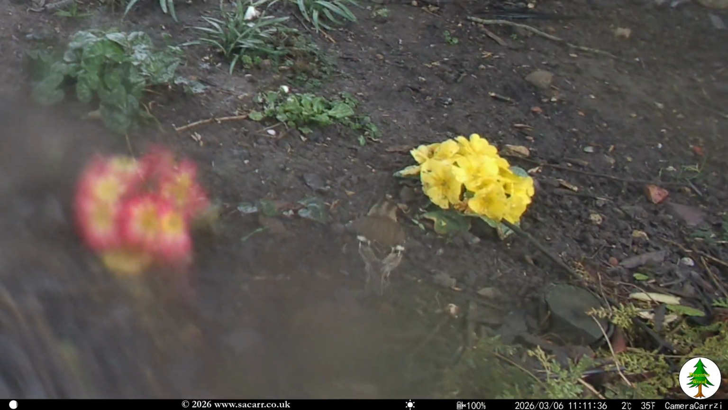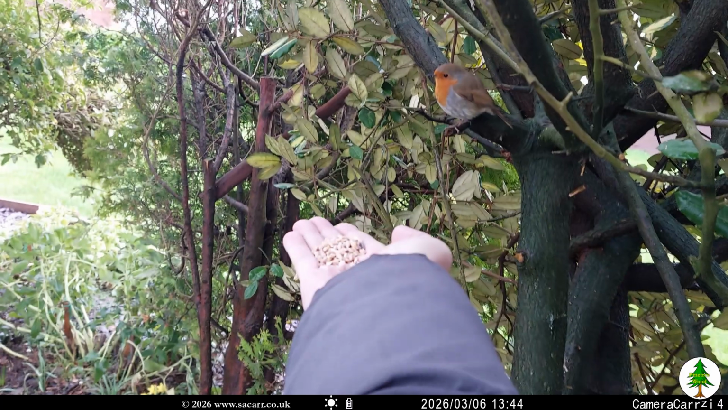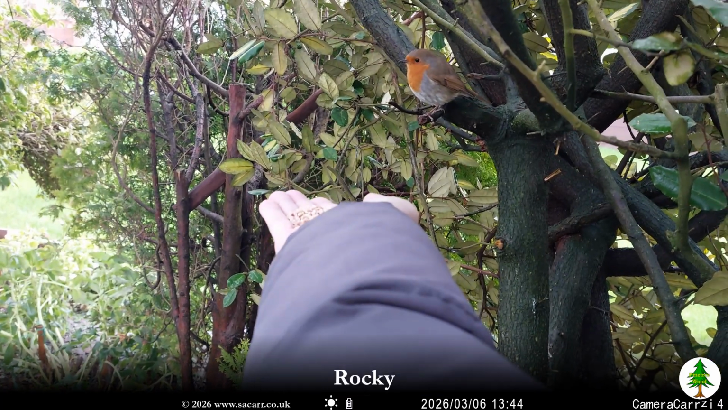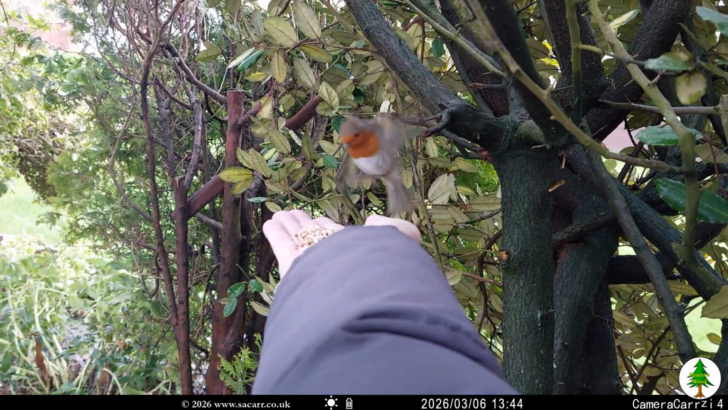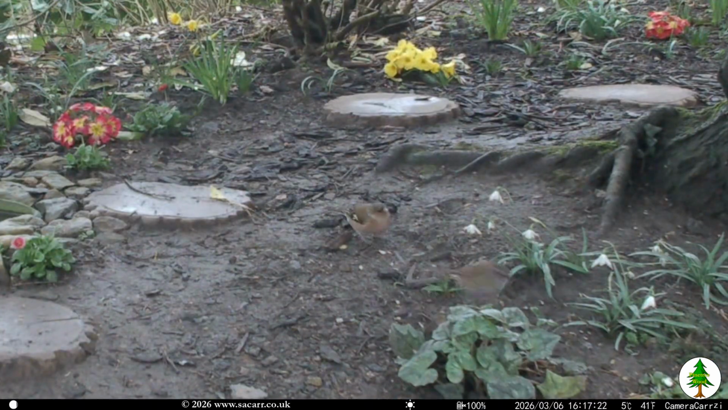It rained overnight from the 5th to the 6th, and there were still rain spots on the camera when the chaffinch was caught again. Rocky was becoming more confident when taking seed from me. The chaffinch was spotted again, along with dunnocks under the bird table.